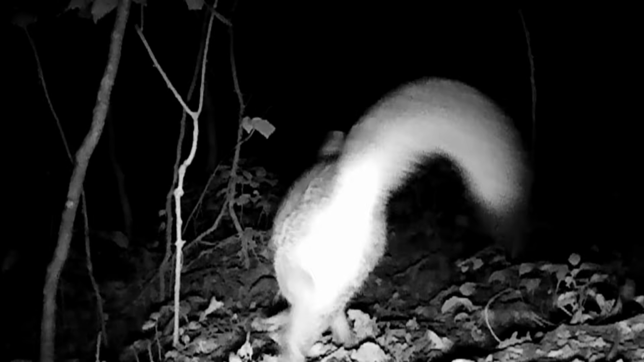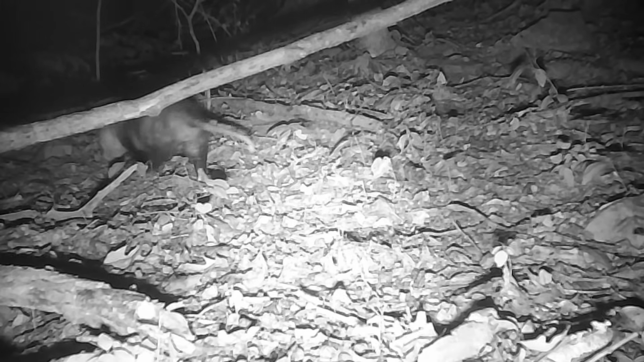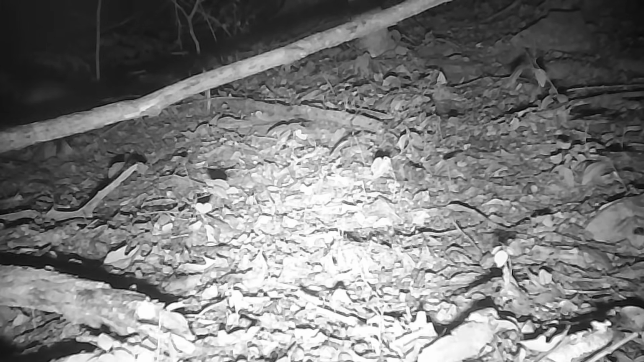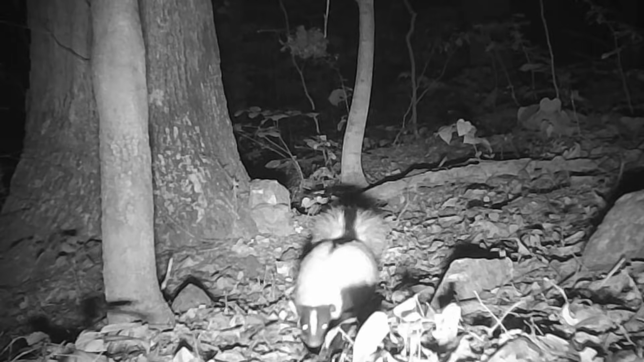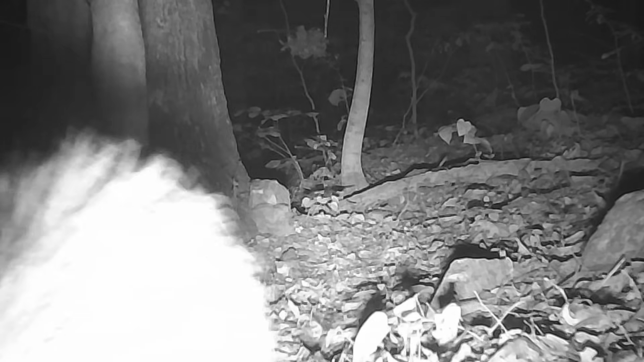Some of them look healthy. Some of them don't. But these little animals have got things to do. There's old Willie easing through. There's old Fred the fox moving around. He didn't like the camera. And there's old Stripe moving through. There's old Willie again, just strutting on through. There's Stripe. Beautiful little skunk, ain't it?